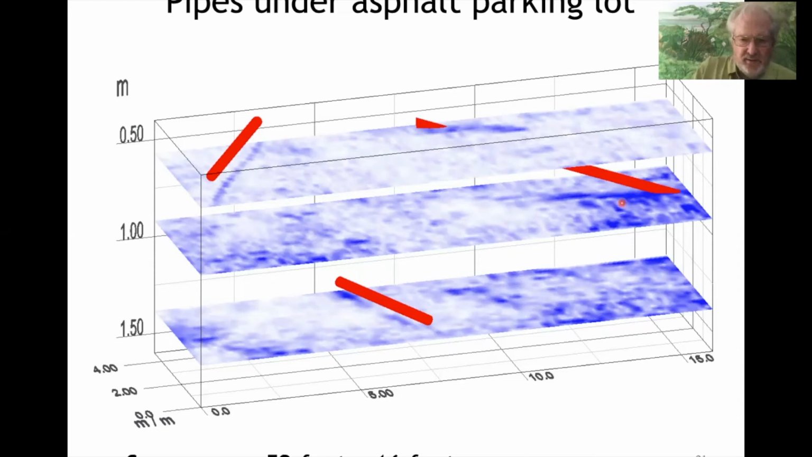Multiple horizontal slices through the data would show you more spots. But anyway, you draw in the pipes. So these horizontal slices through the data can be done at any location to get an idea of what's taking place at different depths. And you'll see more of that as we go through the data.